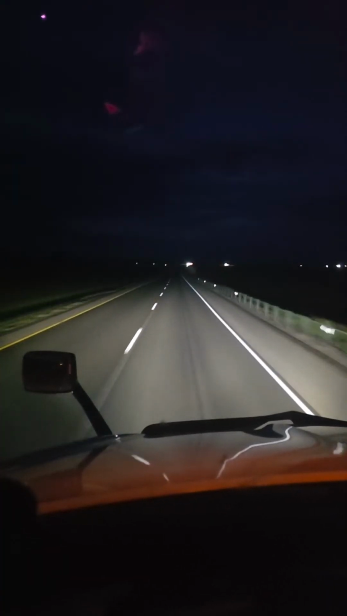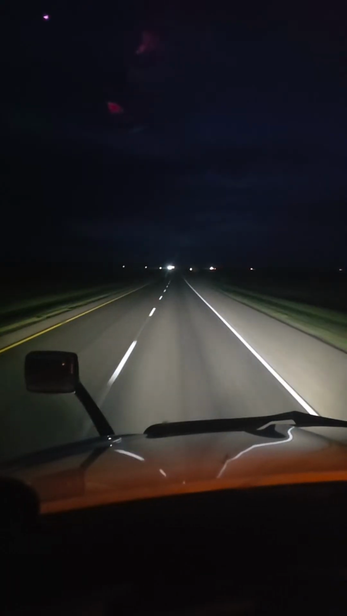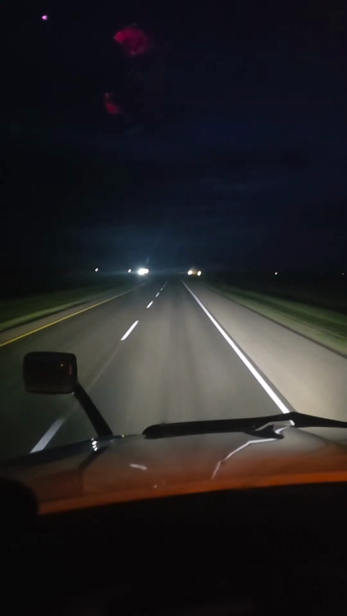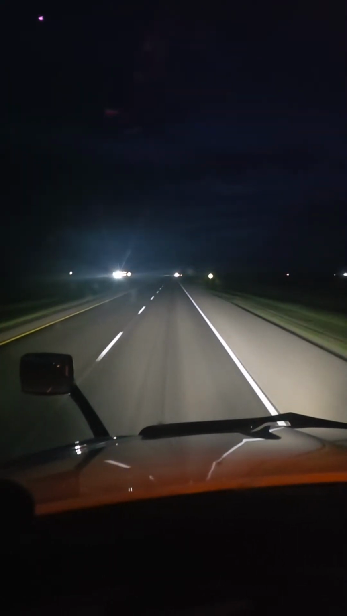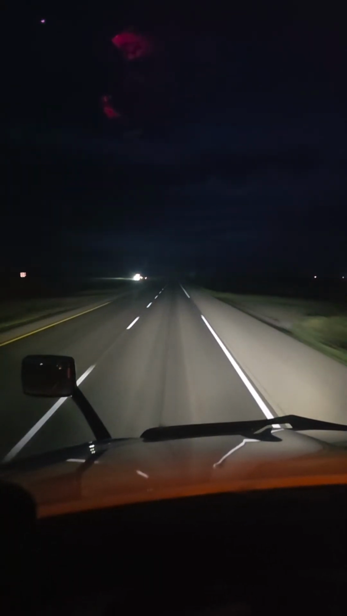Curve ahead. Yesterday I did not sleep well. Today I actually slept very well. I was tired today.